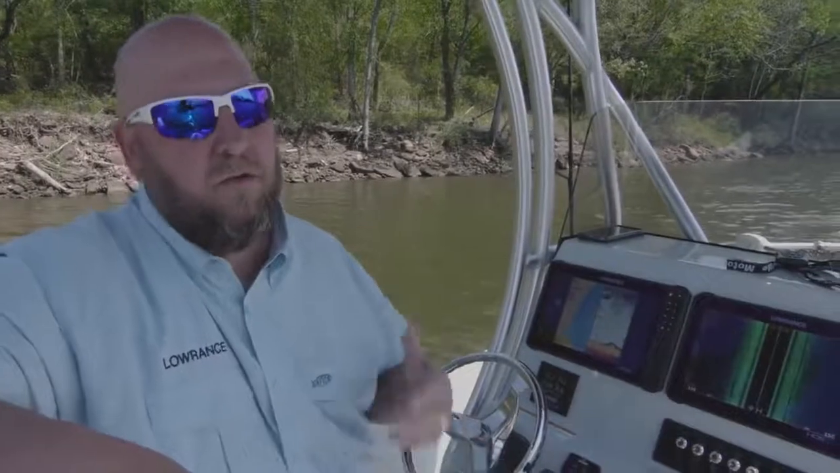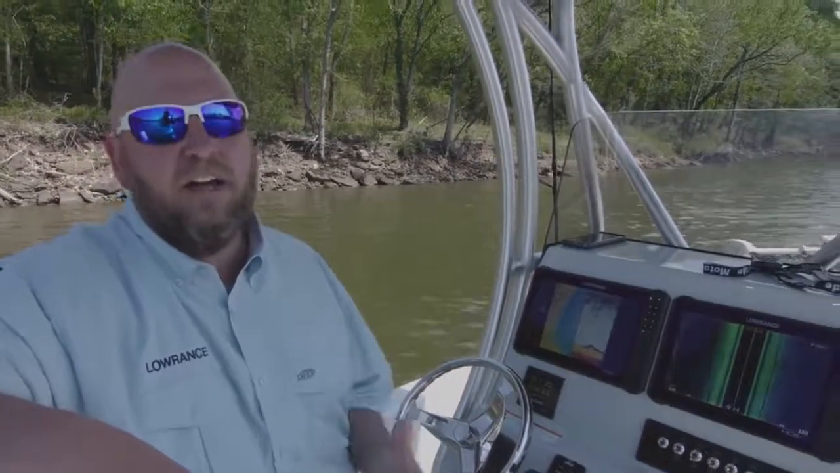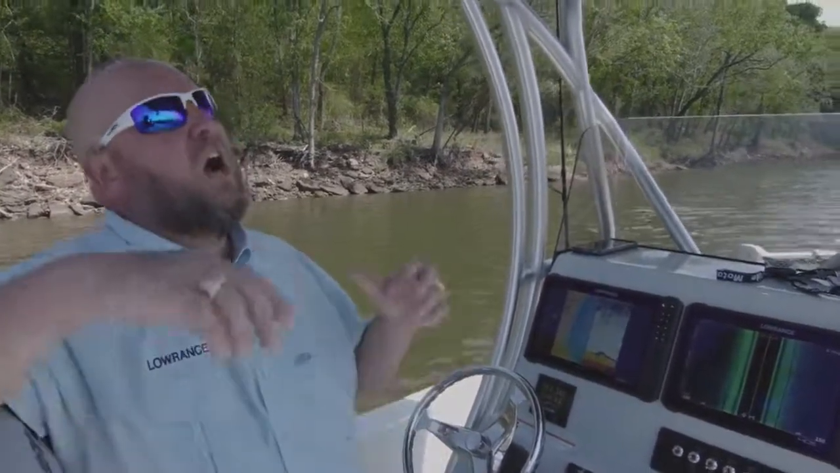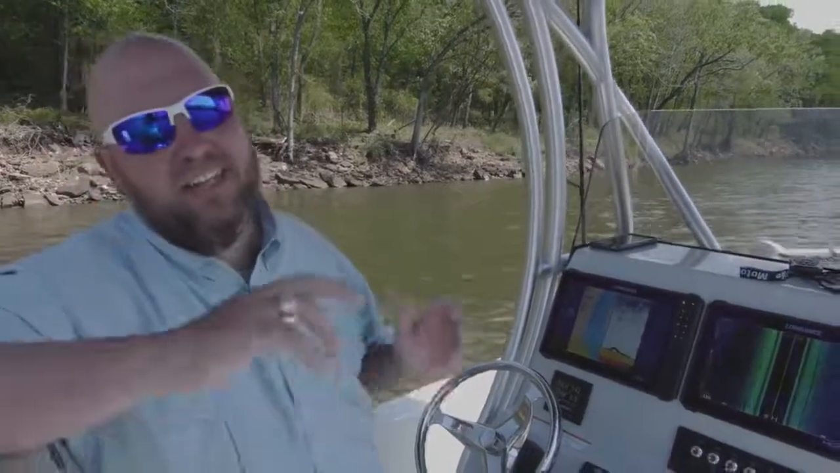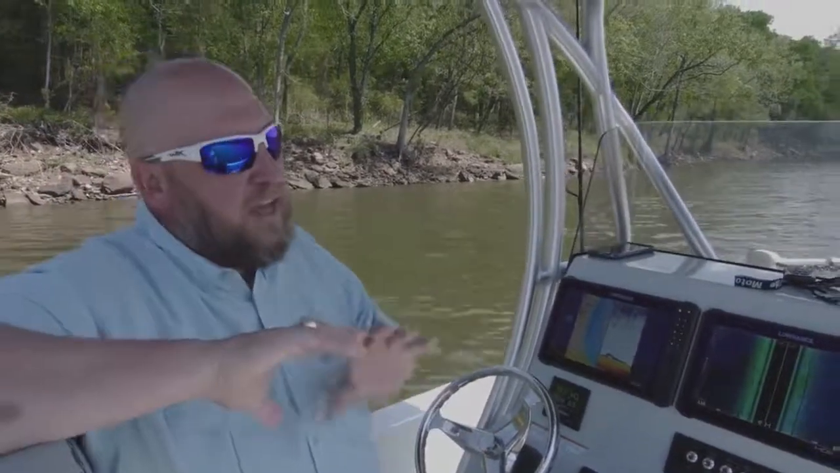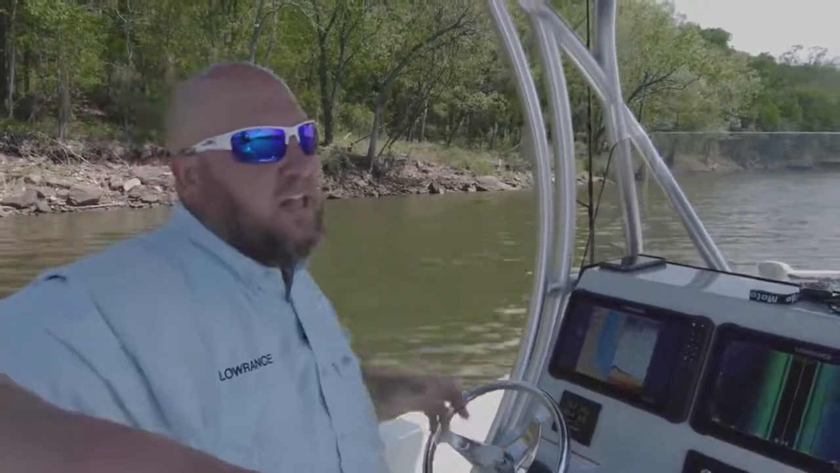You may be wondering, what is StructureScan 3D? Well, it's a scanning sonar technology that we developed that gives you unbelievable range. I mean, we're talking 600 feet to each side of the boat. So if you're looking out that far to each side of the boat, that gives you a total coverage of 1,200 feet of water, left and right, that you're looking at.